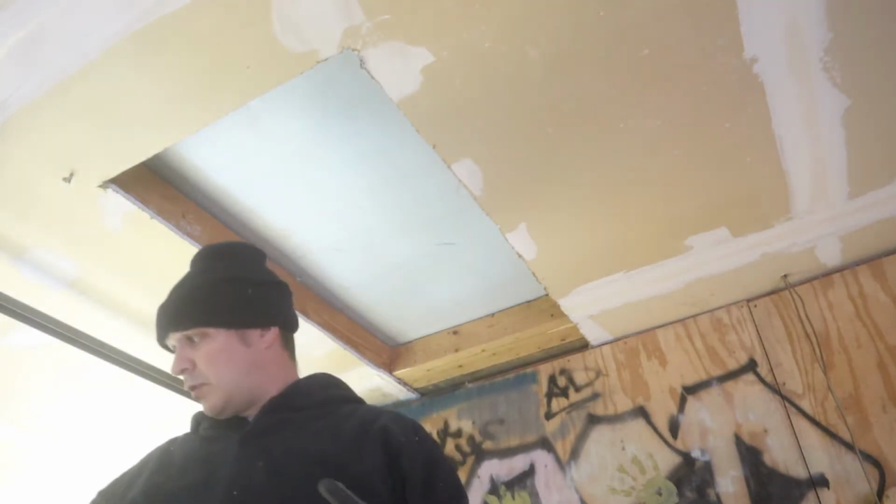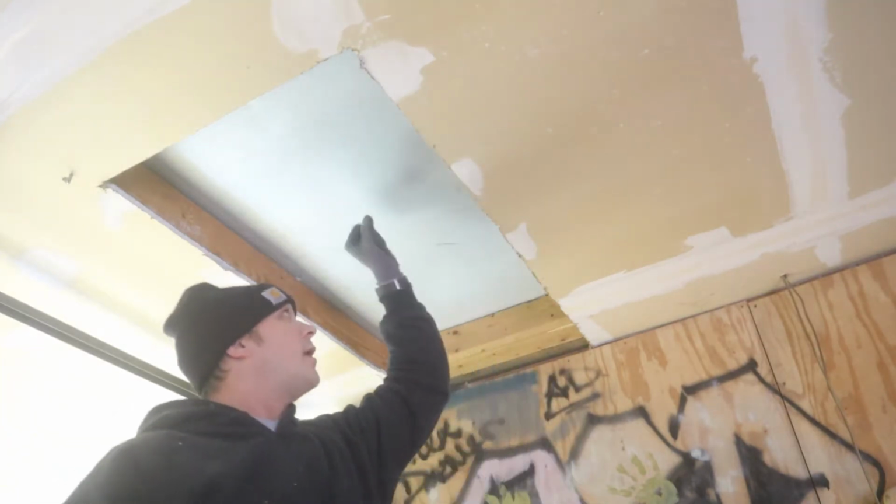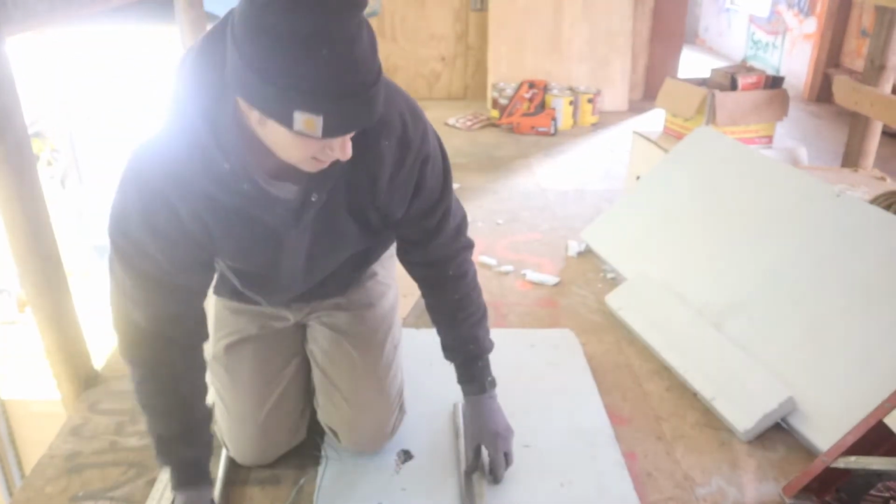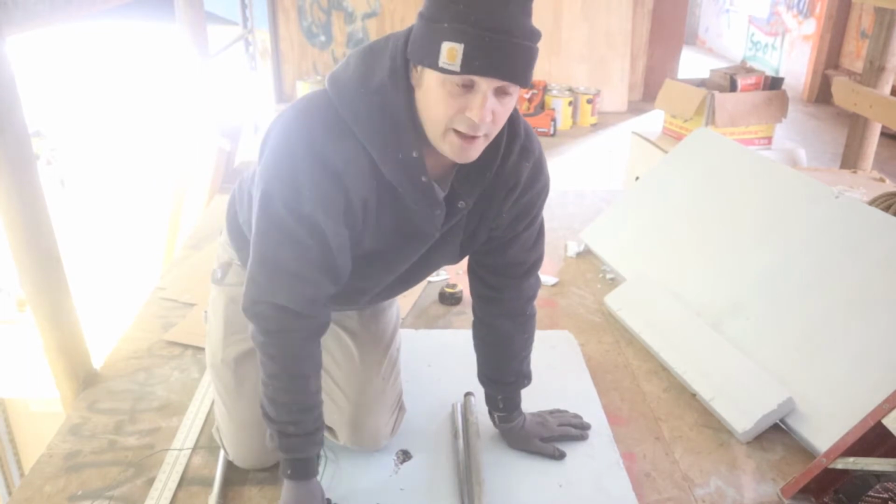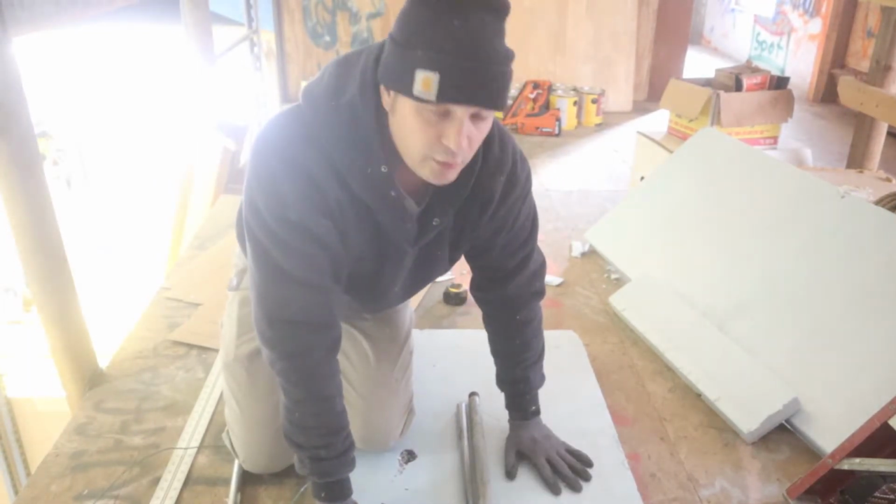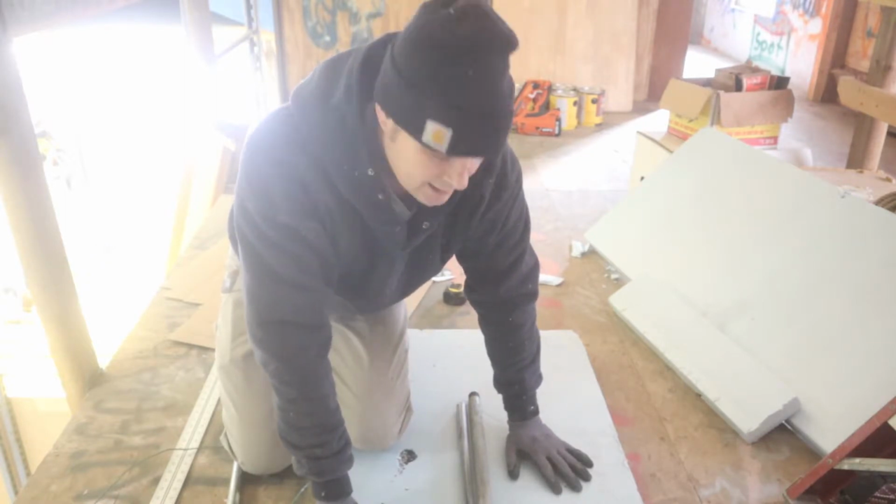But what we're going to do now is add some weight to it and a bar so I can pull it down easier. And I'll show you what I'm up to. Now, being that there's a draft above there, I want this not to move and rattle and make noise, and just basically stay in place.